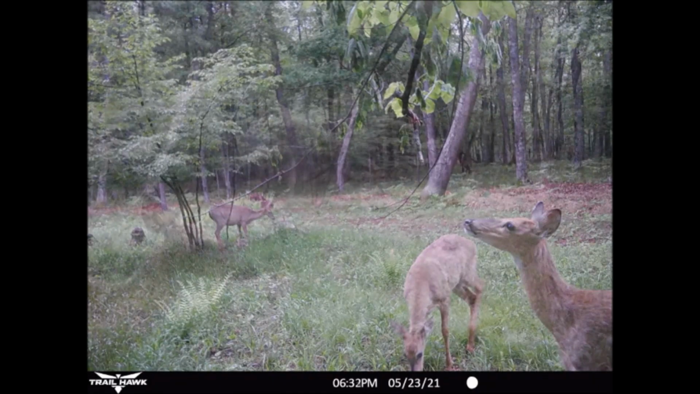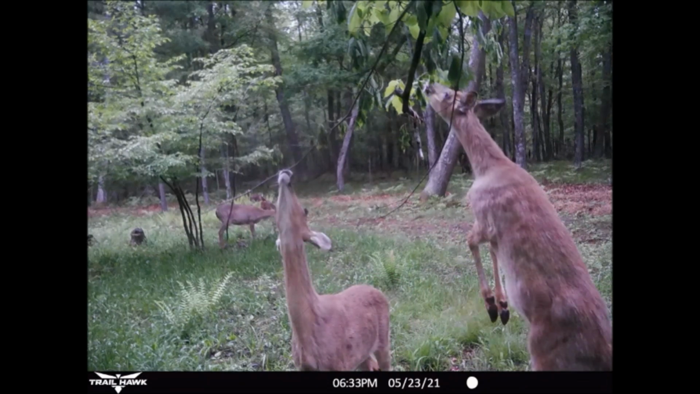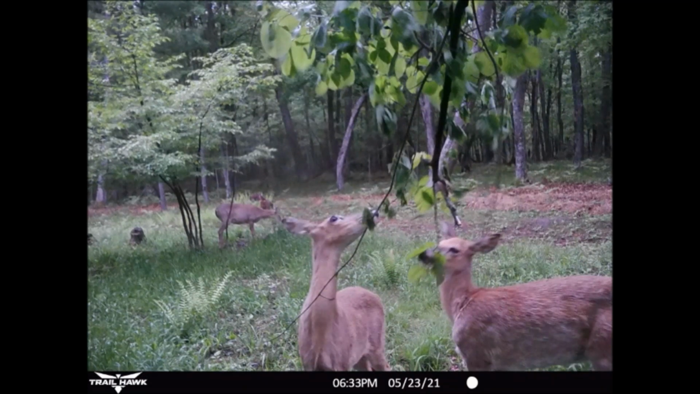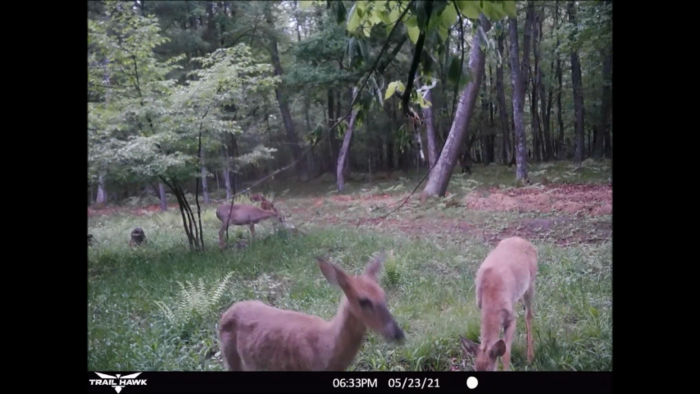12 hours later, on the 23rd of May, we had some does return to check out the scrape area and licking branch. And it sure looked as if these two were certainly trying to outdo each other.